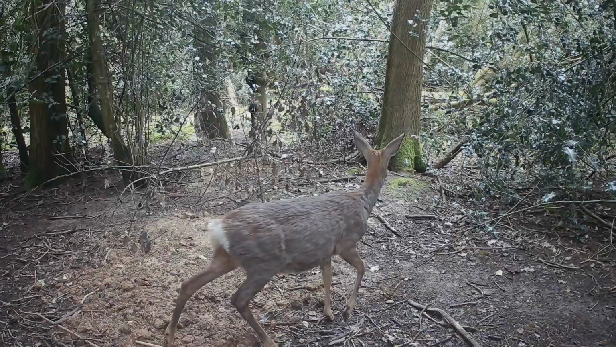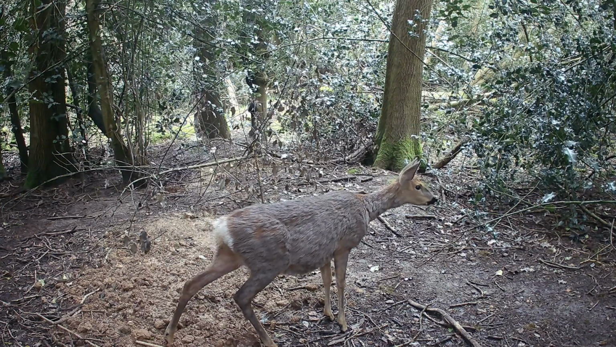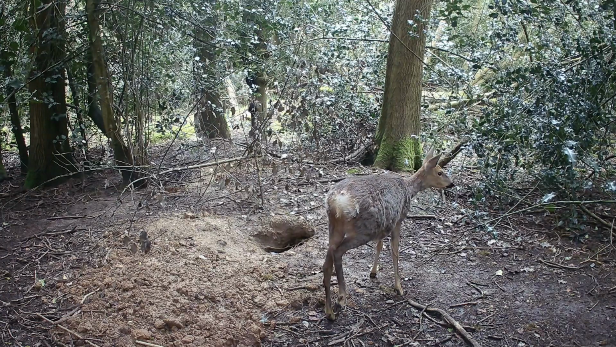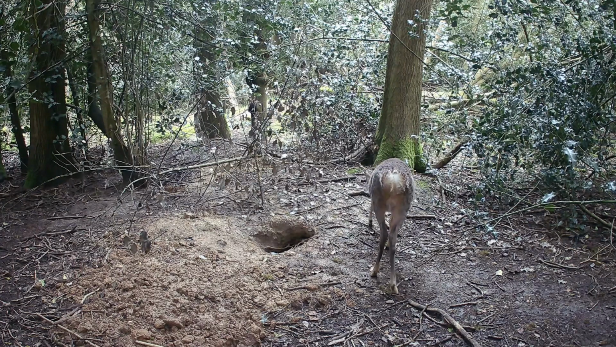Although the badgers dominate the night, it's nice to see the set in the light, but also the deer as they wander through. And here, this roe deer doe with the winter coat starting to give way to that lovely brown summer coat.